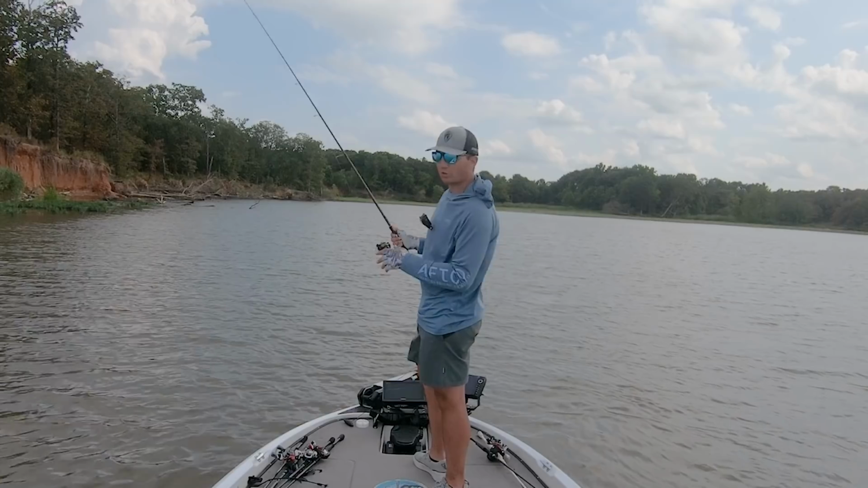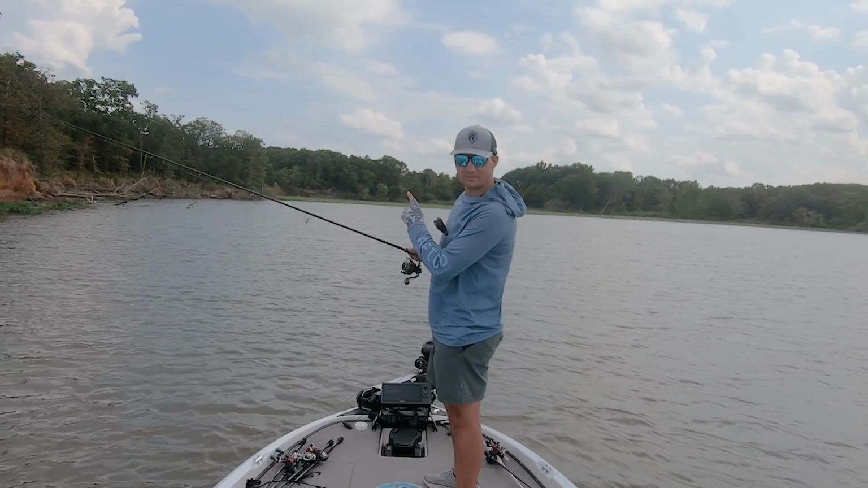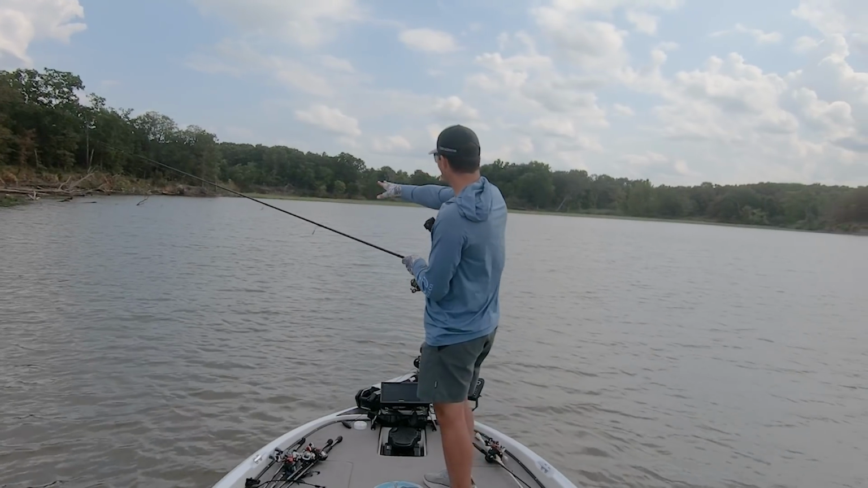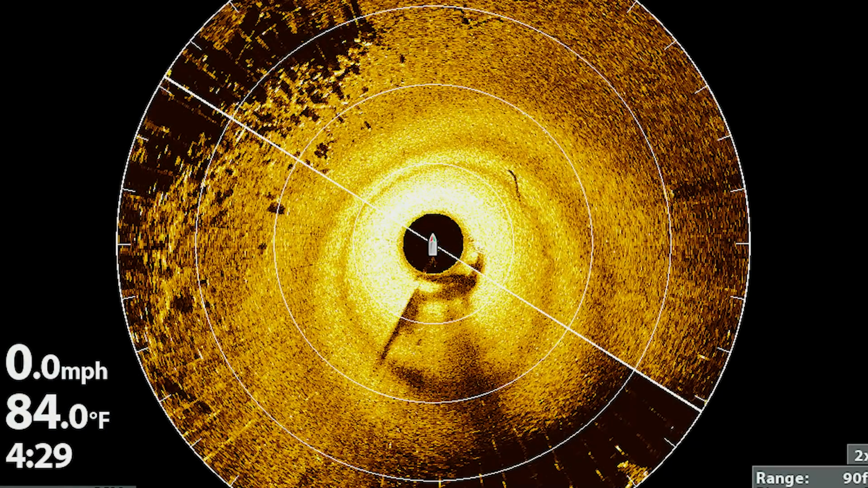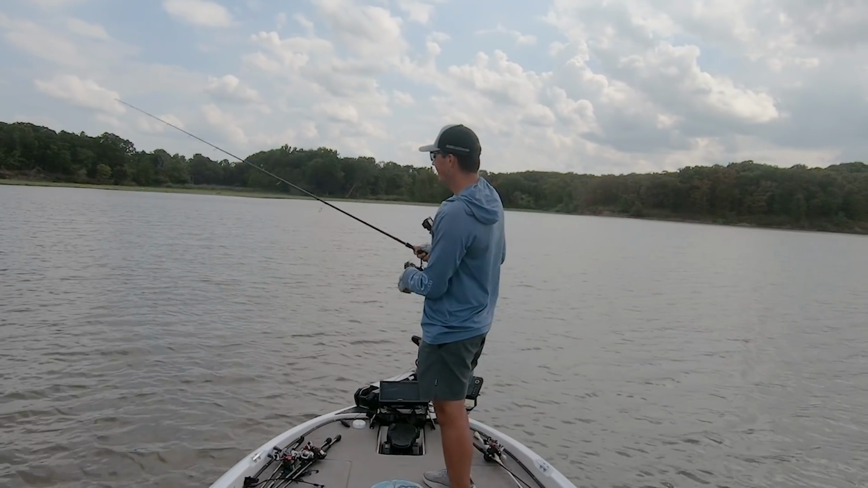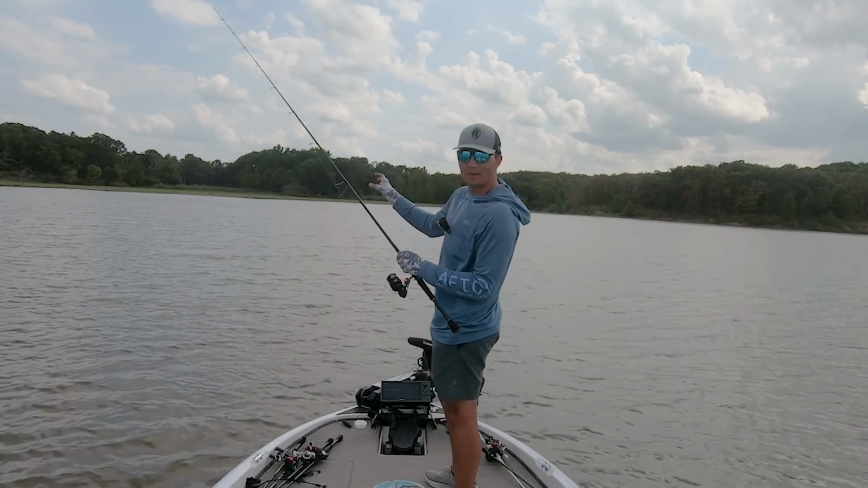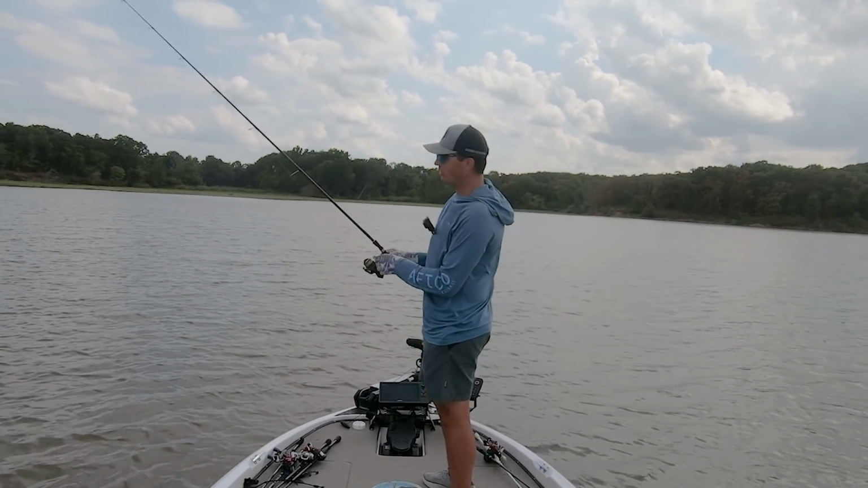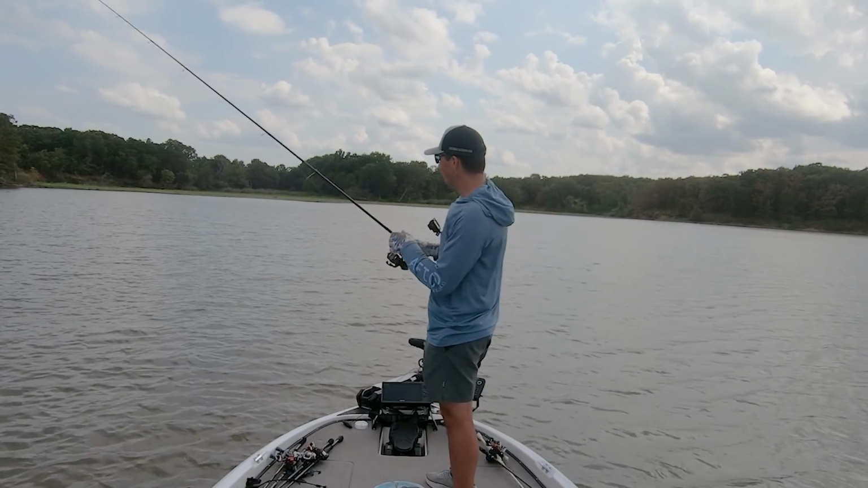And one thing that's really important to call out right here, guys, is that I am casting to one very specific spot up here. There's actually a rocky ridge that sticks out from this point here, and you can see it here on my 360 imaging, and I'll show you on side imaging as well. The thing about this spot though is that there's not just a rocky ridge, there's actually a shell bed up on top of those rocks. It's super common on river system lakes that have a lot of current to have shell beds mixed in with some chunkier, bigger rock. And those fish, they're not sitting in the rock, they're just sitting in that shell.